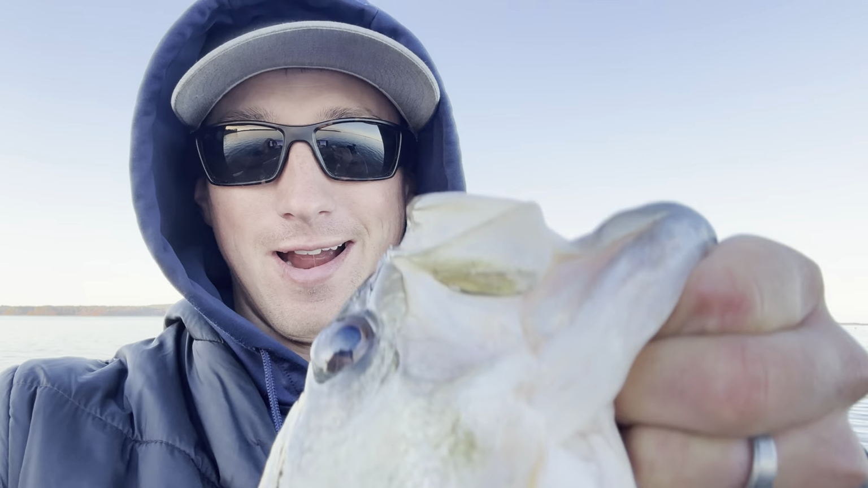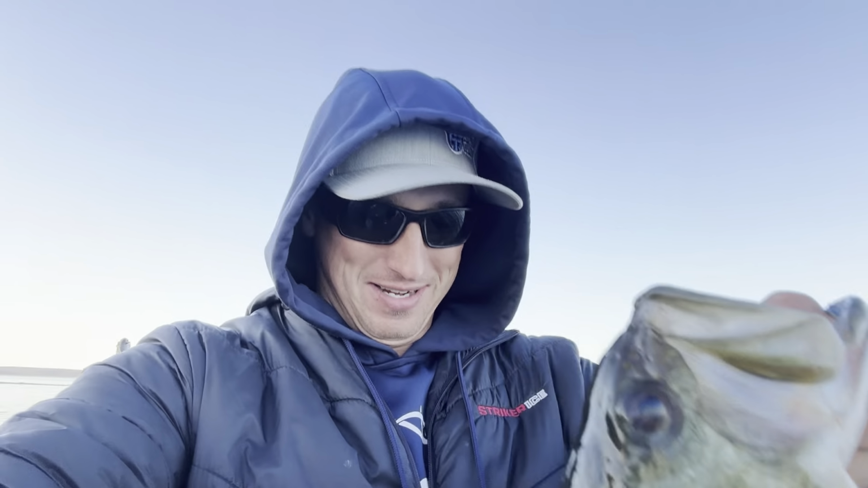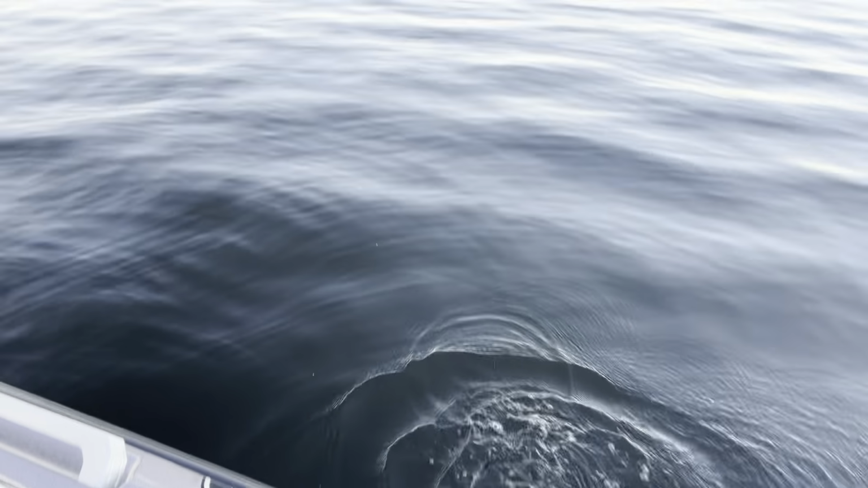All right, I broke down. I couldn't resist. I drove through a ball of bait that was just absolutely loaded with bass on it, and hey-o, big old one. It's probably close to a 4-pounder. Get that one back in the water. Let's see if we can't get another couple right before it gets dark here.